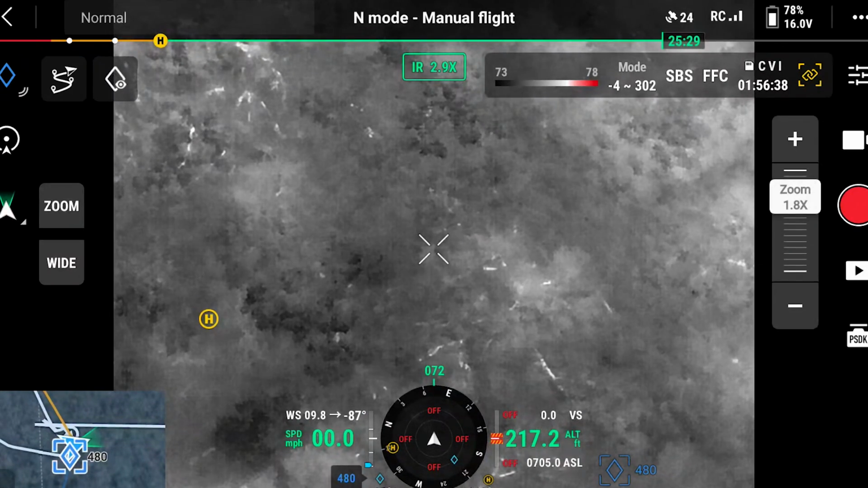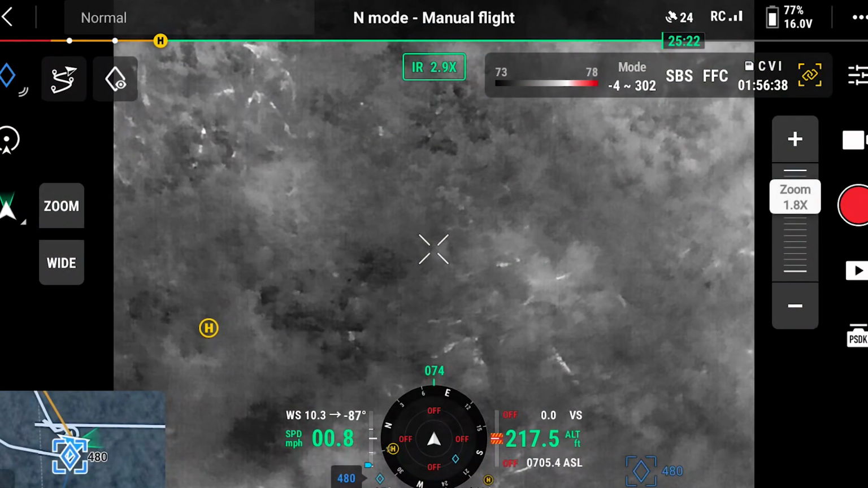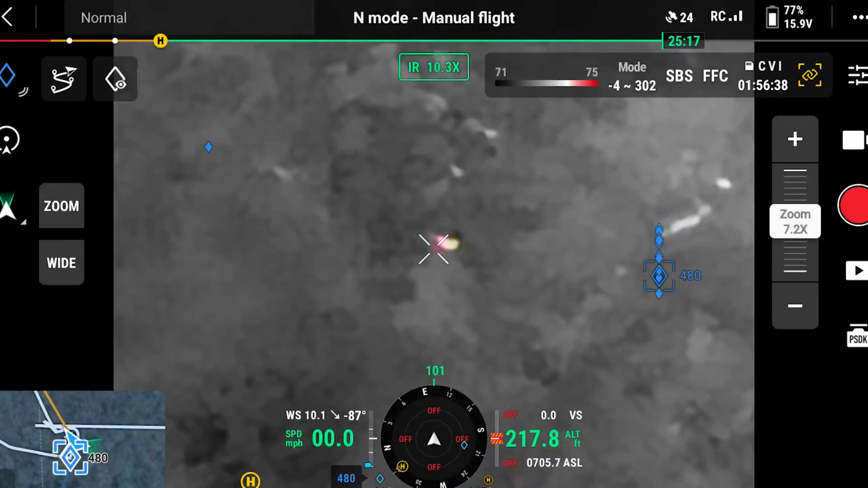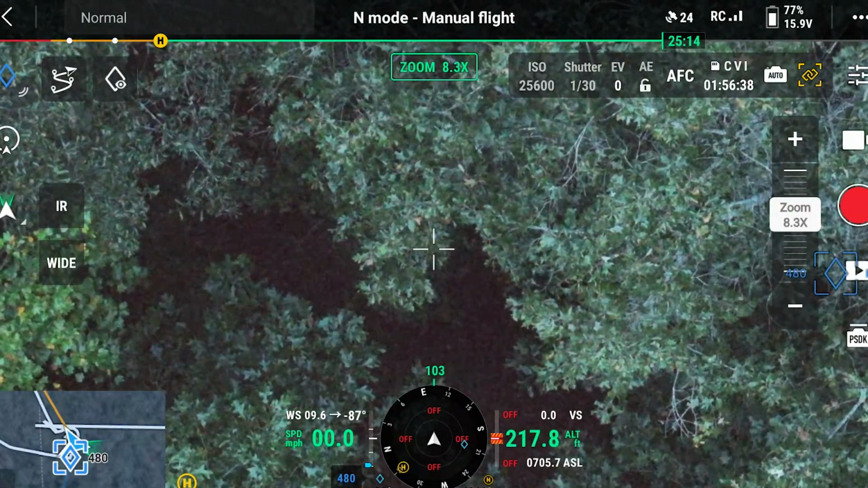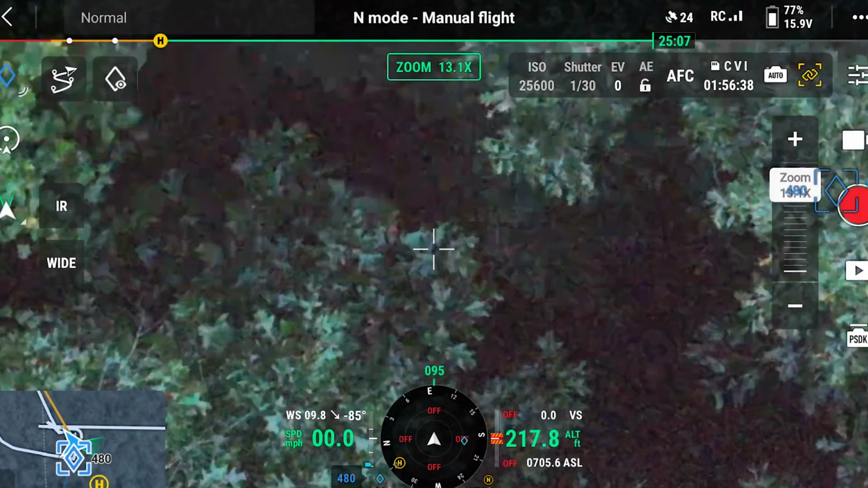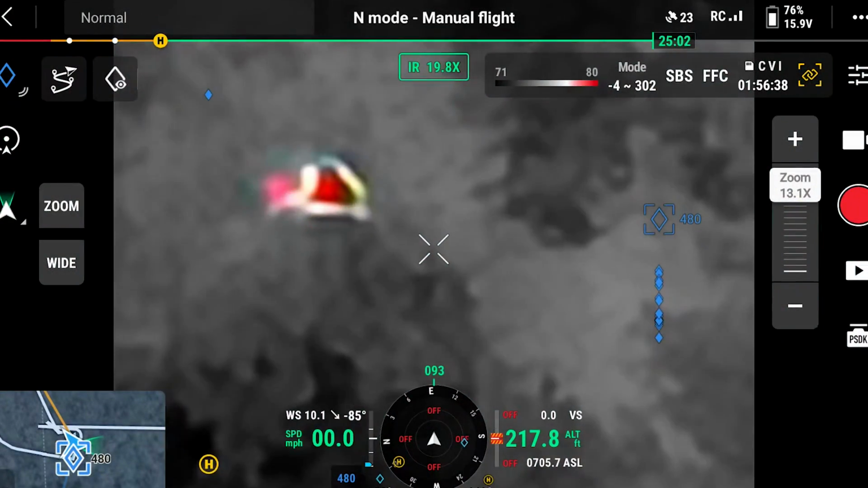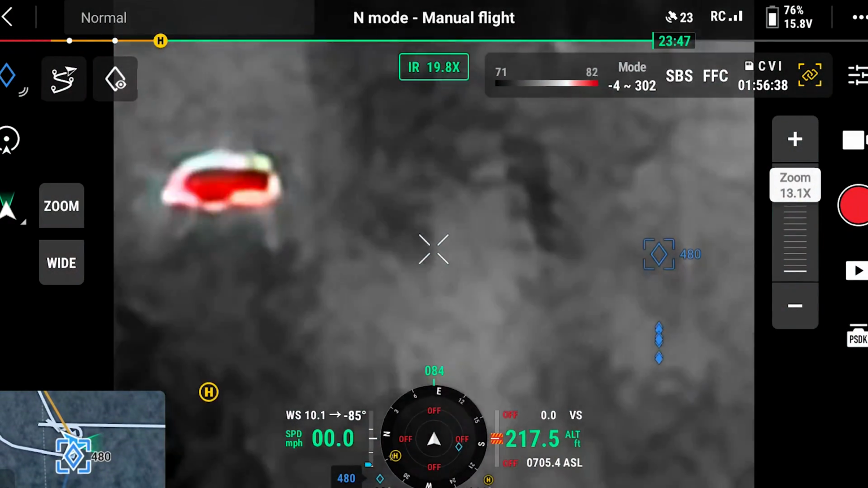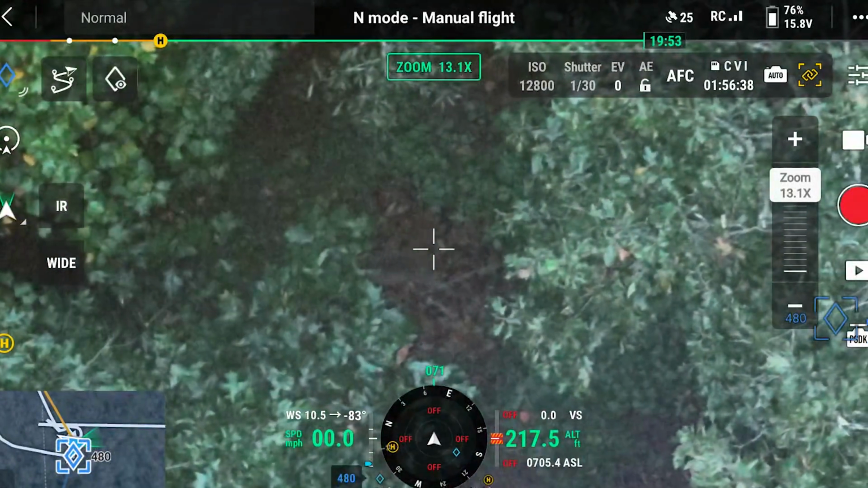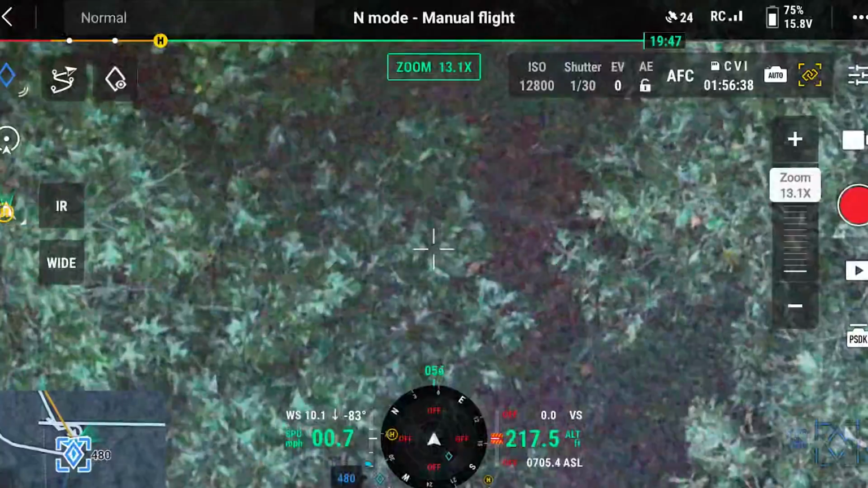I want to get a look at him though, because I want to be able to tell you how big he is. I mean, if you were doing this for scouting purposes, obviously you want to be able to get a look. There he is. Okay, all right, come on. Don't run away. Please don't run away. I think that's his butt. See if we can get some horns.